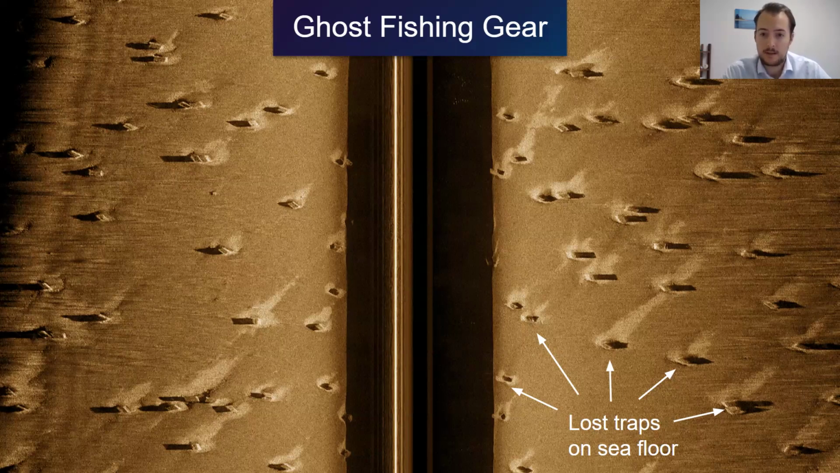And it's the same with lost nets, and ropes are deadly as well. So it really continuously fishes until it's retrieved or until it breaks down into microplastics. So a huge problem, not just on the east coast of Canada, but globally.